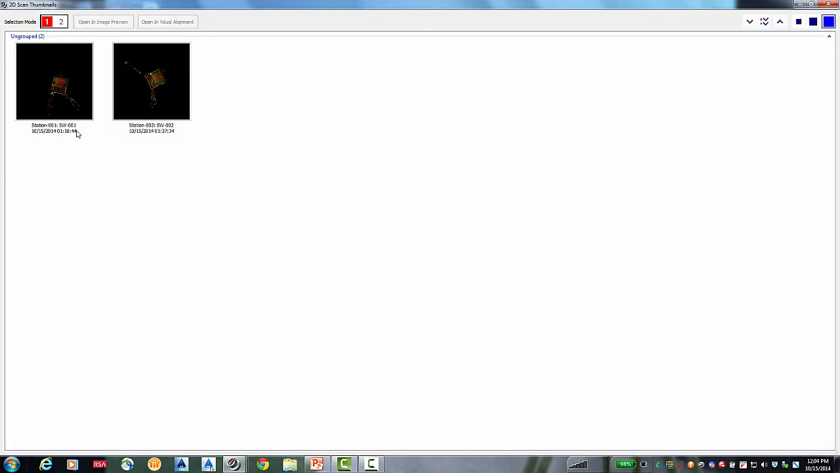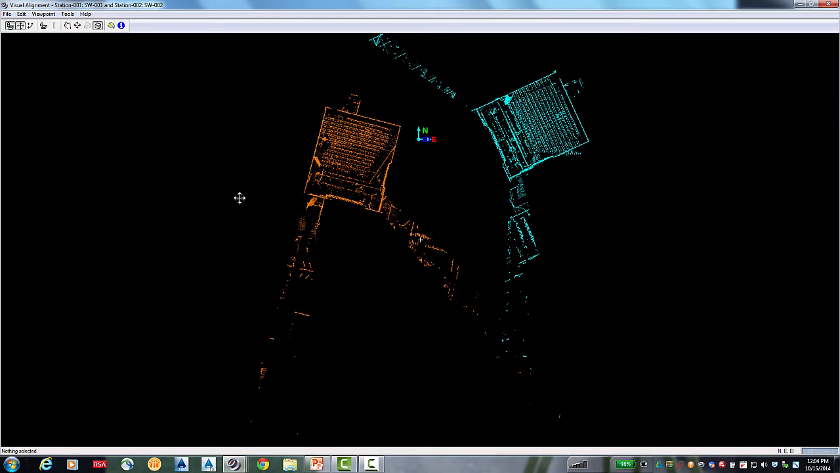You can navigate through the different thumbnails here and then open what's called a visual alignment. So you can leapfrog from station 1 to station 20, or just go in order from 1 to 2, however you would like to do that.